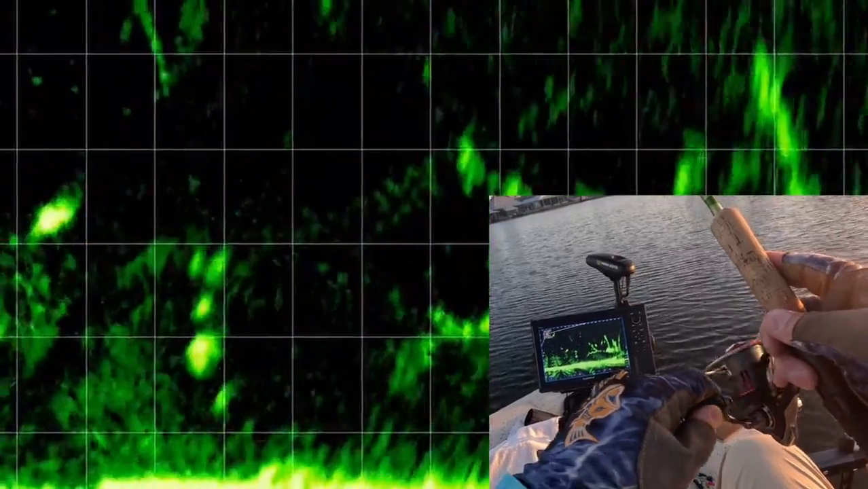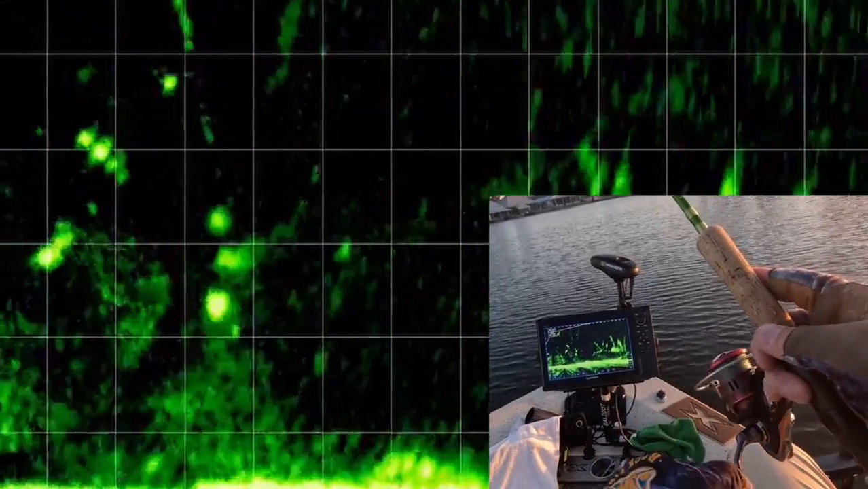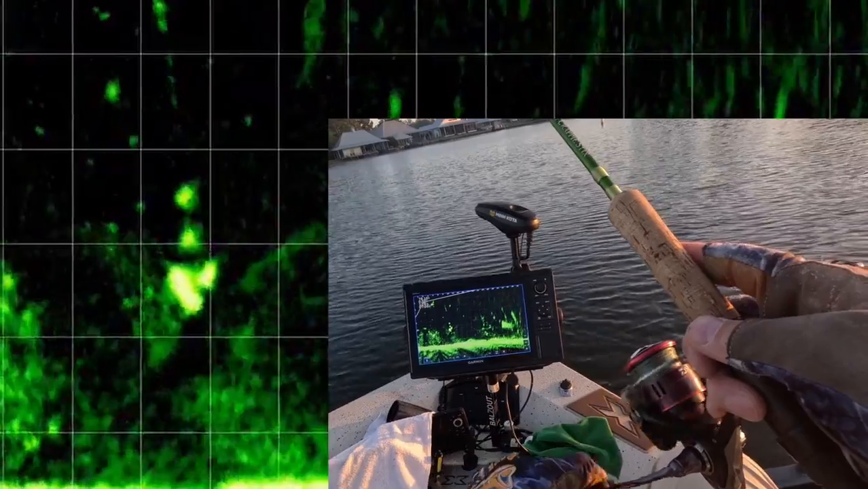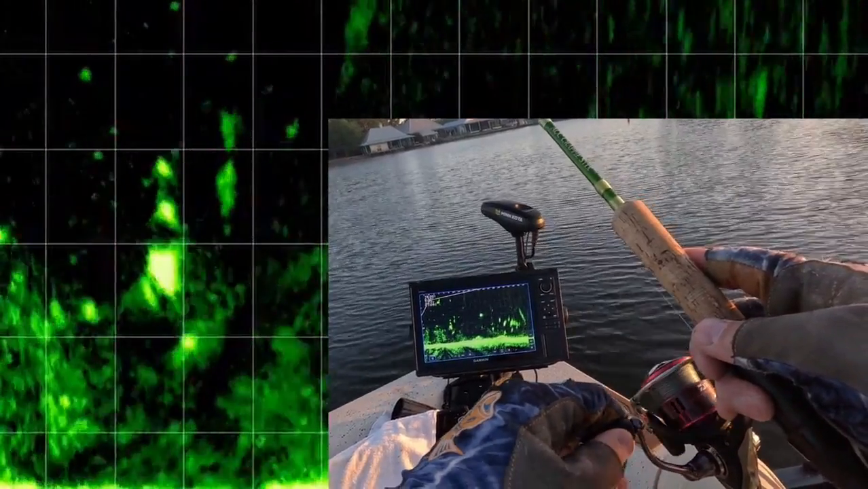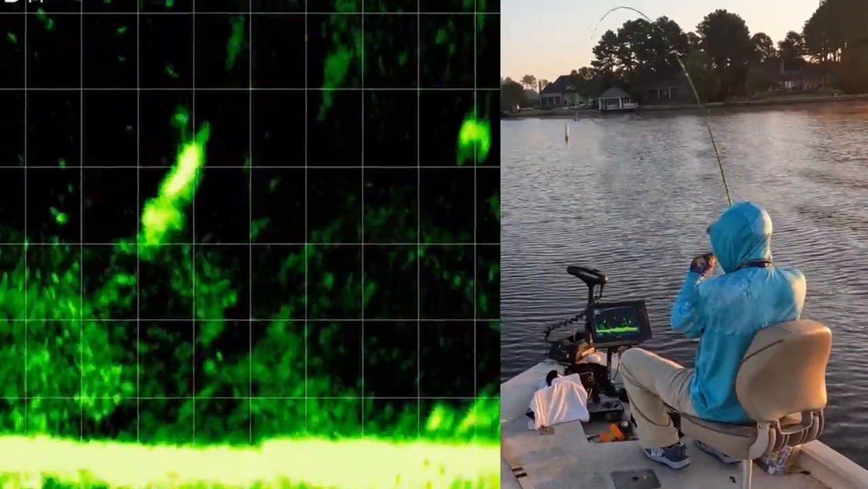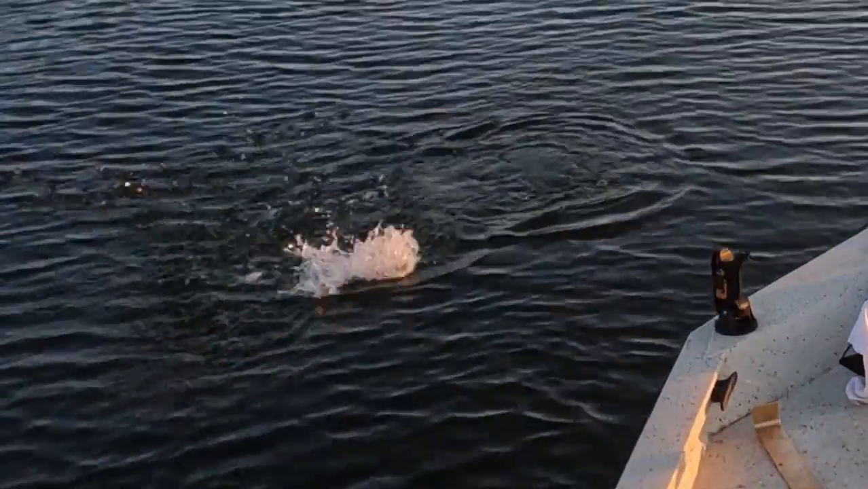Now the crappie's turned. He's looking at it, very interested. Hopefully he'll eat it. A lot of these fish have been following it, but they won't commit. Notice how I just kind of twitched it there. Keep pulling it away from the crappie. Boom, he just ate it. There's one, 709. Man, he looked at that for a long time.